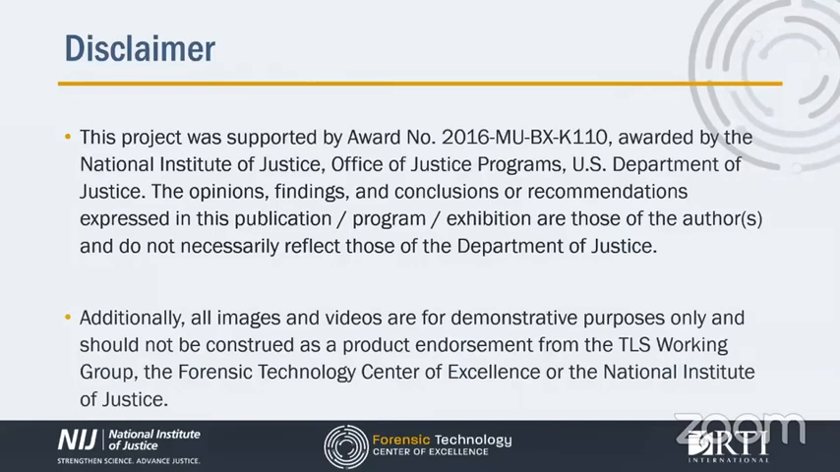As I'm sure is the same with most of you, I don't get to choose the scanner my agency purchases, and what I'm using now could change next procurement cycle. So any particular vendor's software or hardware you see referenced in this presentation is not an endorsement of that vendor to the exclusion of any other vendor.